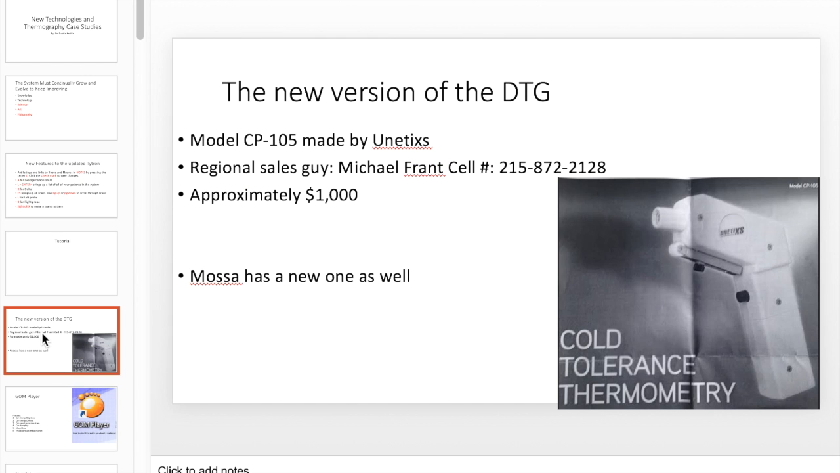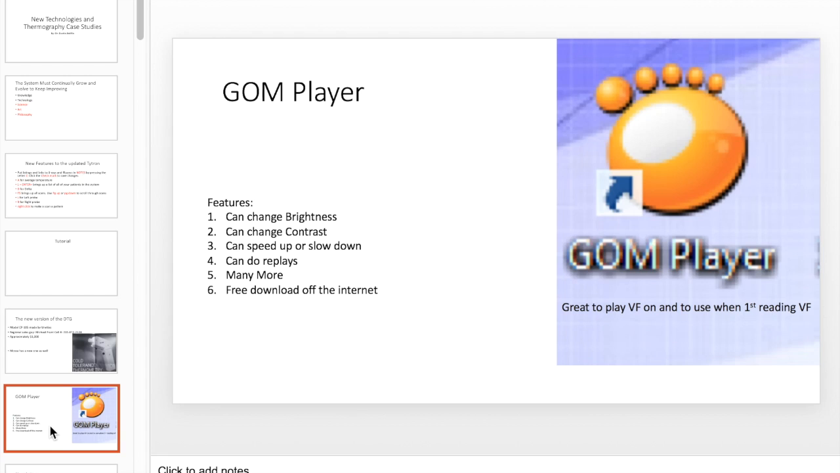All right. Here's an instrument, DTG, or it's like a DTG. It's Unitix. Their regional sales guy, his name's Michael Frant. There's a cell phone number. I think they're approximately $1,000. Dr. Adam Keeler is the one that told me about these, and they're just like the DTG. So if you need one, try that out and let me know how it goes.